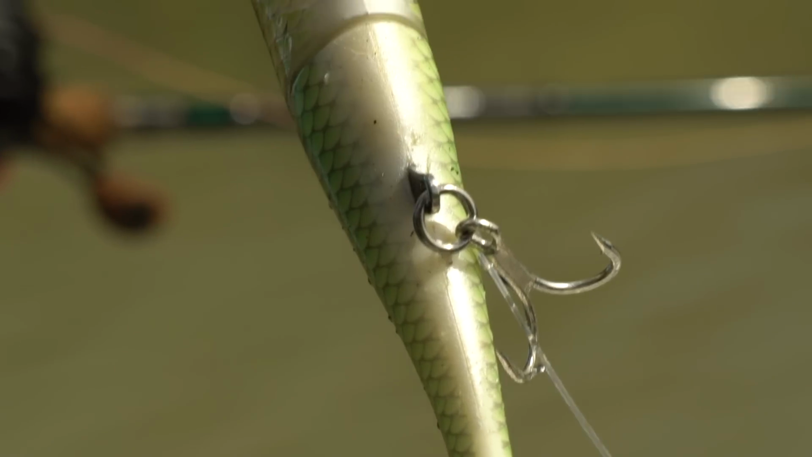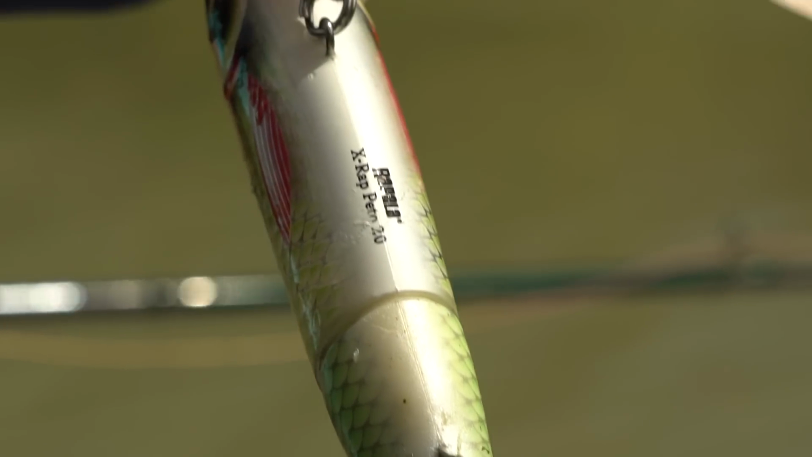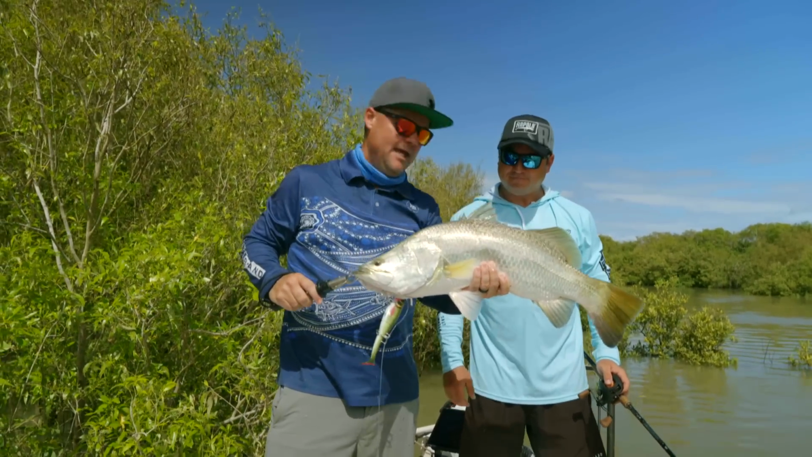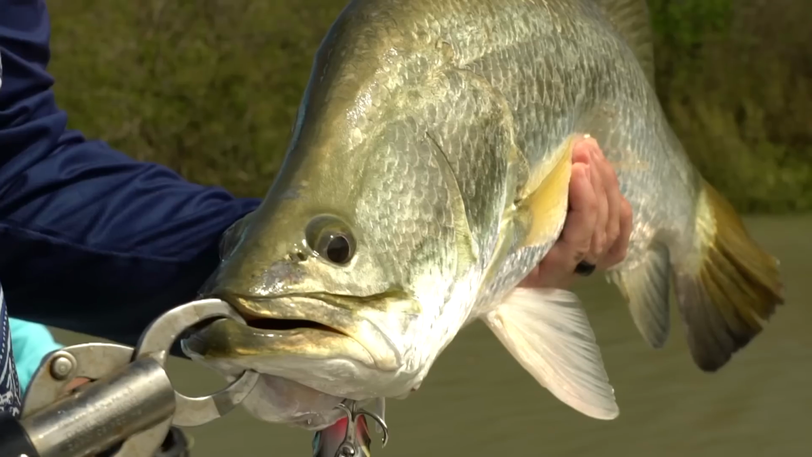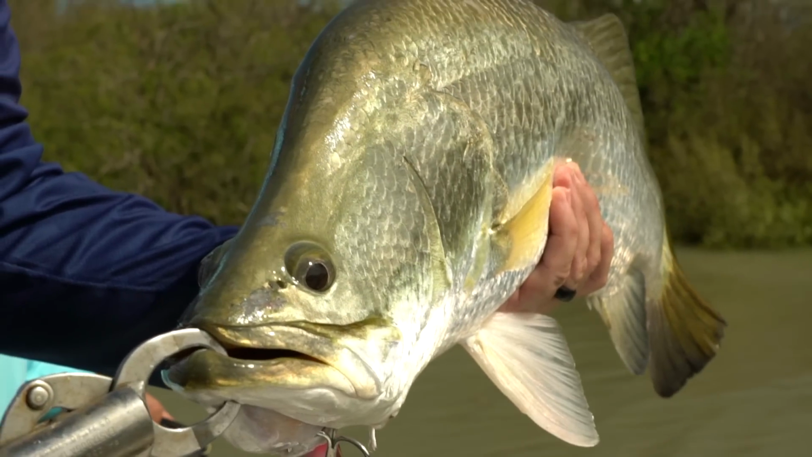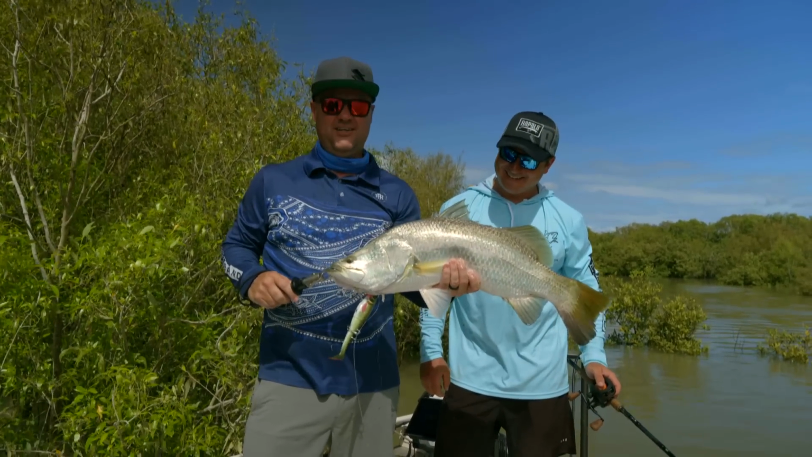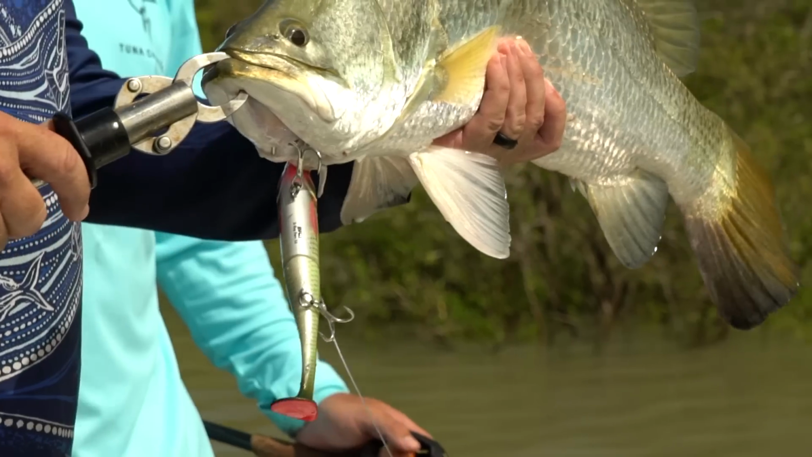Look at that. It's actually designed as a lure for northern pike in Europe, I believe. But it's just been picked up by Australian anglers for barramundi and Murray cod. On active target, they are just deadly. And I've got to admit, when I first saw it, I went, yeah. Then I used it and went, yeah.